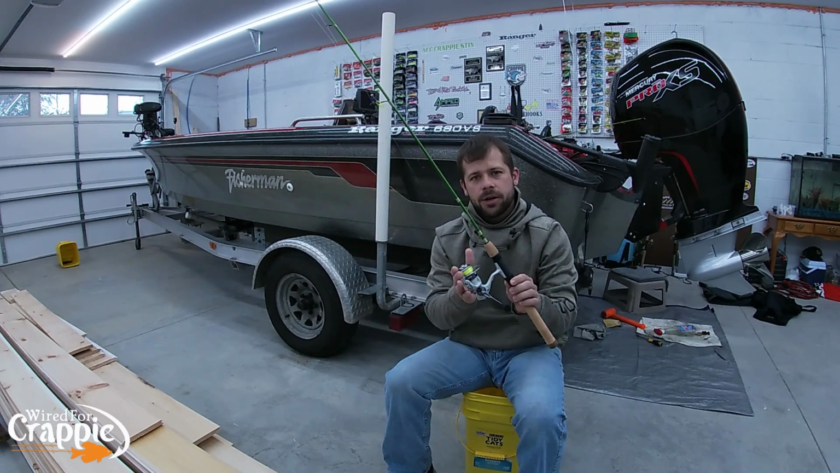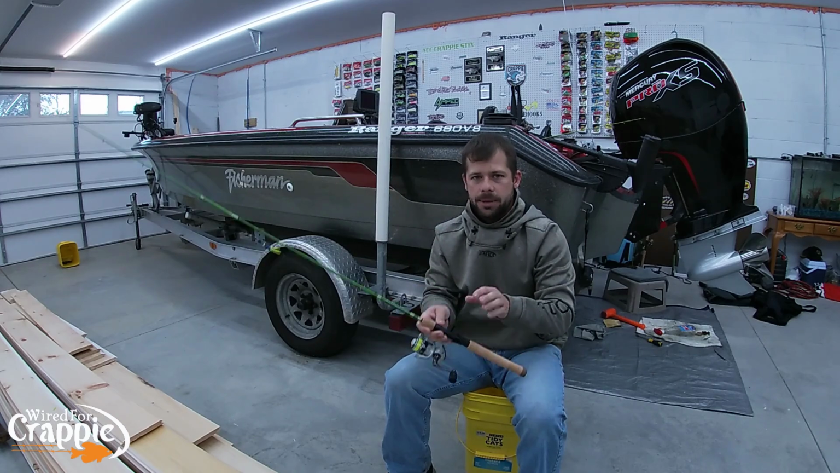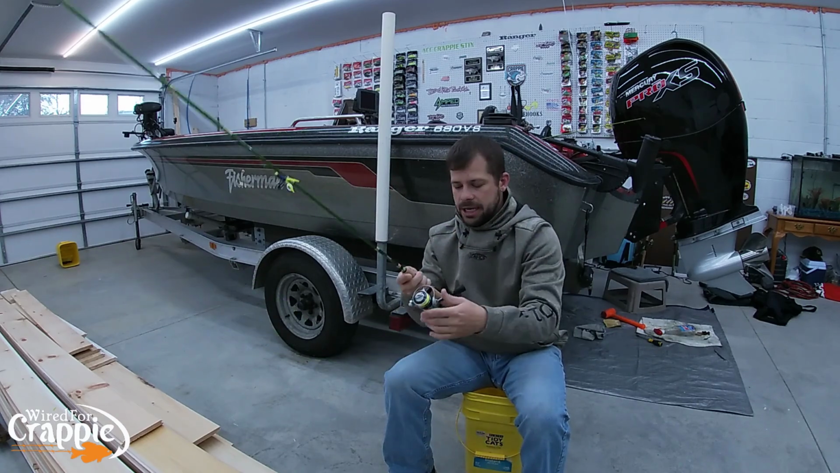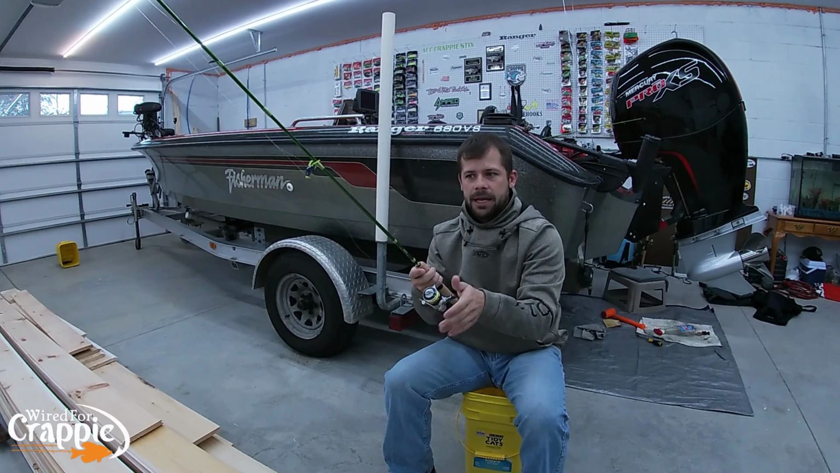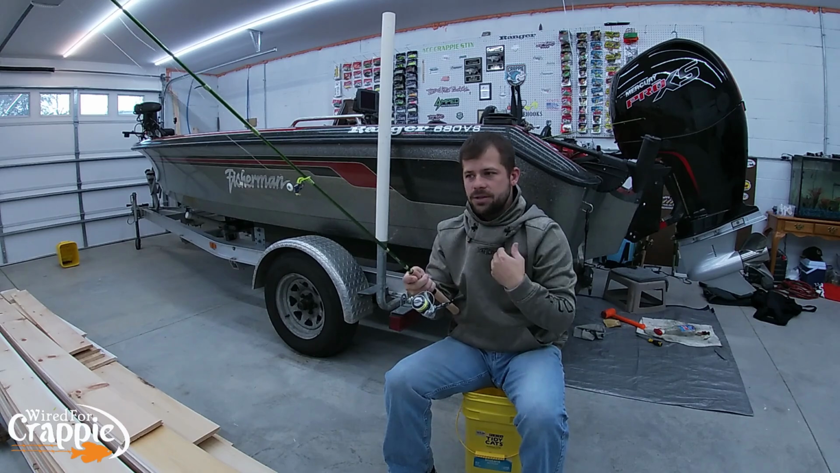High vis is very critical when shooting docks, because when you shoot a dock, listen to me, you need to leave your bail open and let that jig fall. If you close your bail, that jig is going to come back to you.